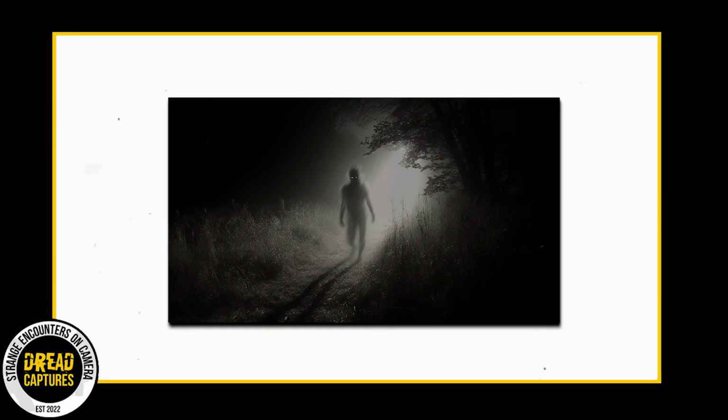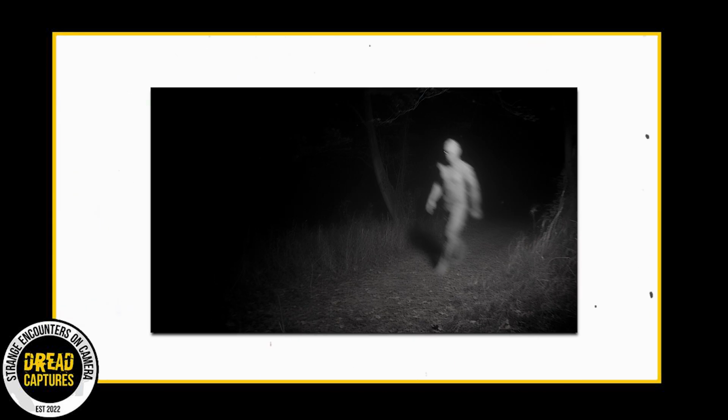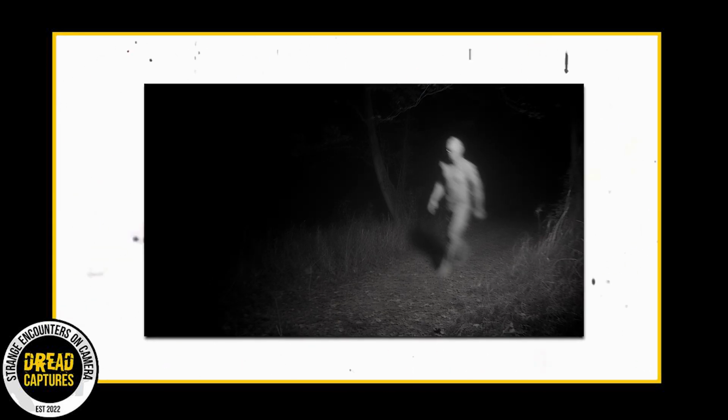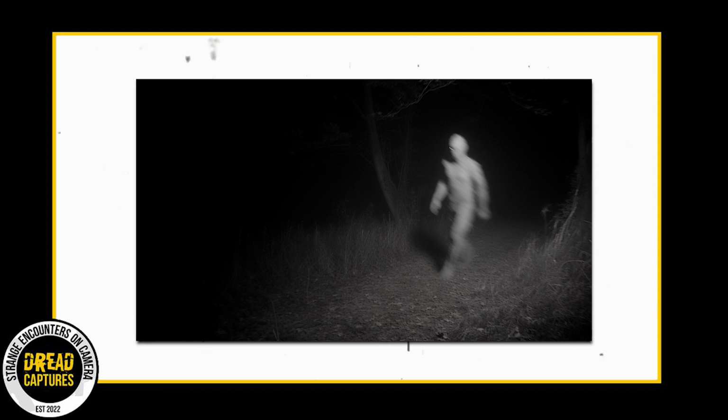But this time, something felt off from the get-go. Before the strange encounter, I'd noticed some oddities. For a couple of days, the animals had been acting up. I'd seen deer bolting as if scared out of their minds. Squirrels were chattering more anxiously than usual. Personally, I remember feeling a prickling sensation, like I was being watched.